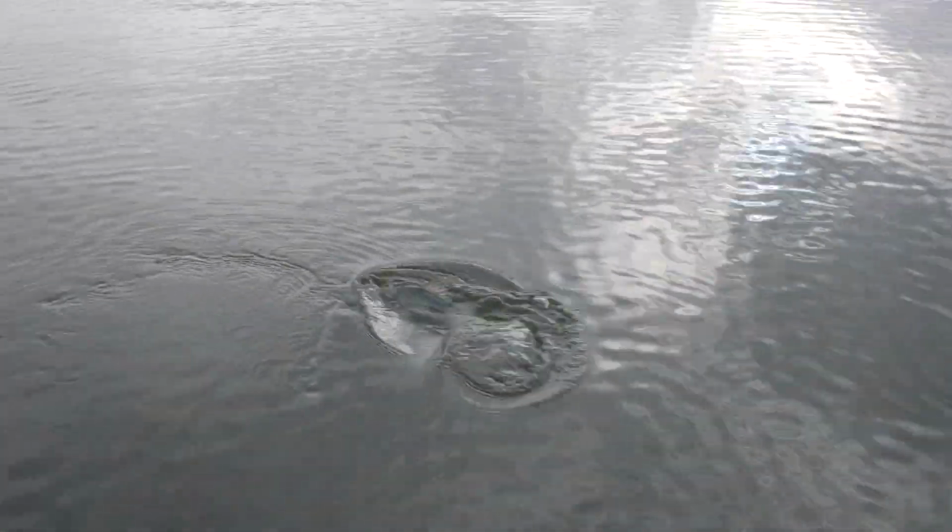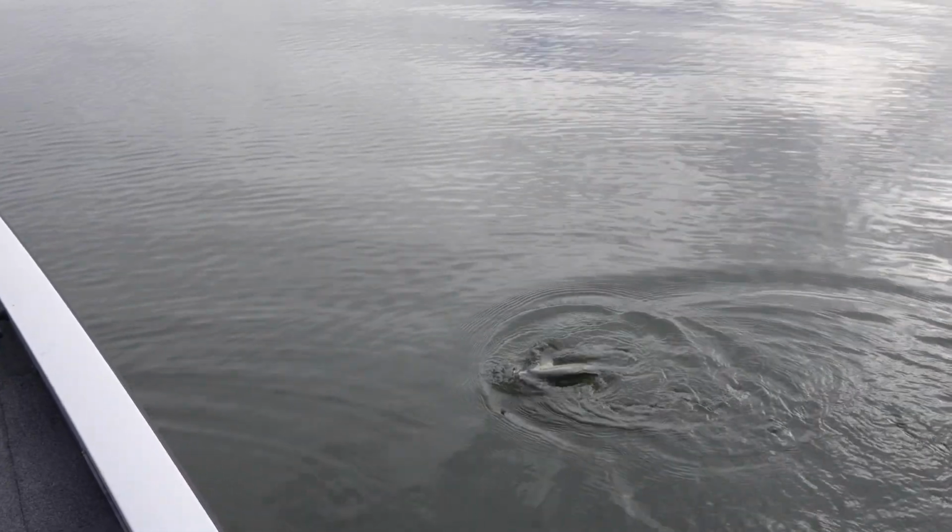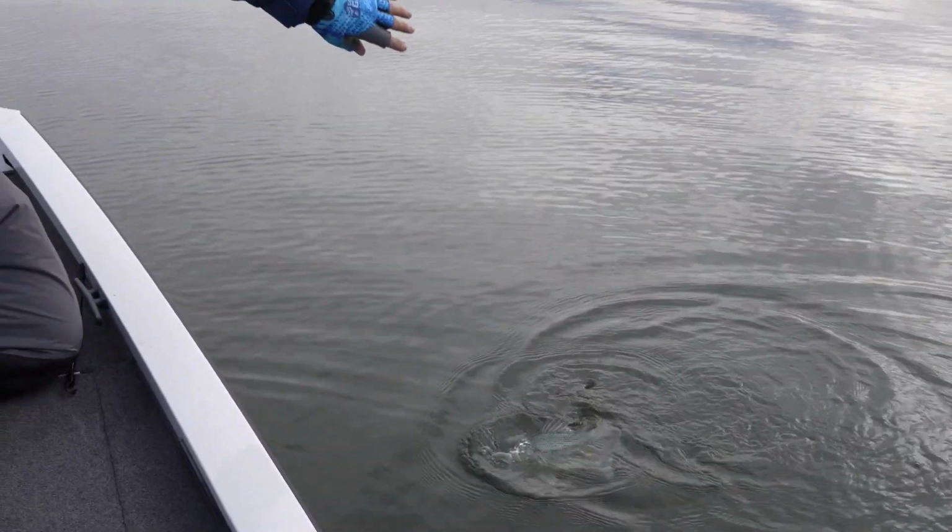When you get used to looking at that live sonar, it's a lot of fun watching them shoot up and eat it. Really nice white bass. Oh yeah, look at these. Just two 3-pounders. Finesse 6'6" ACC.